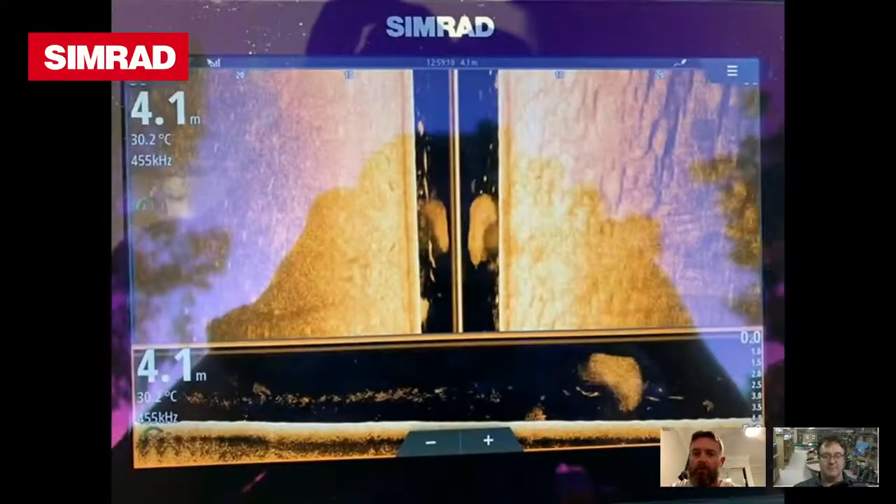Yeah, absolutely. And that shows on these screenshots that we're using tonight. All my settings are there. I run it easy as 455. My sonar I run in 200.